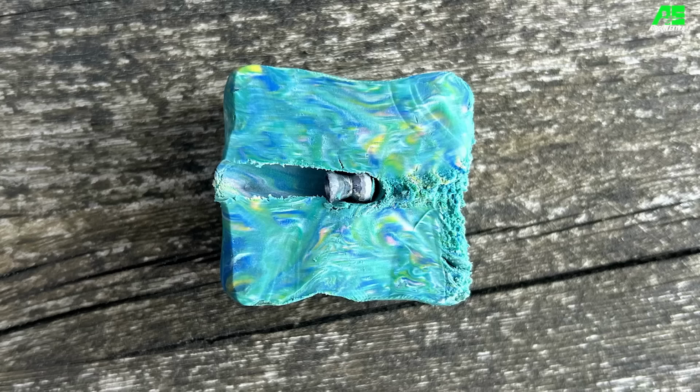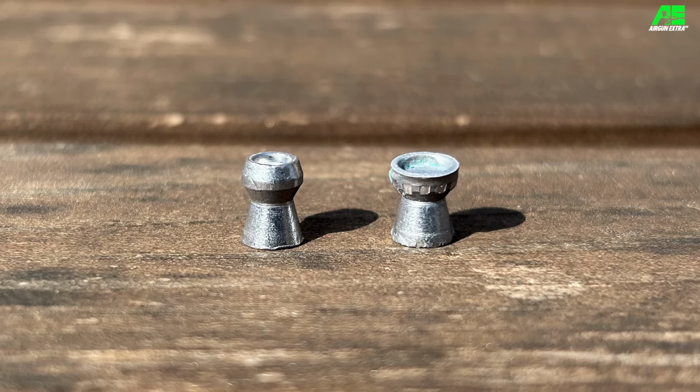As far as I'm concerned, the Bisley pest control certainly did what it's supposed to do in the penetration test. So it made a wound channel that was just 27 millimeters deep on striking the plasticine, and that suggests some very significant energy transfer on impact. Now, looking at these pellets, also their profile before and after the impact, there's a significant change. It's really opened up, and again, that suggests that this pellet is going to dump a lot of energy when it hits home.